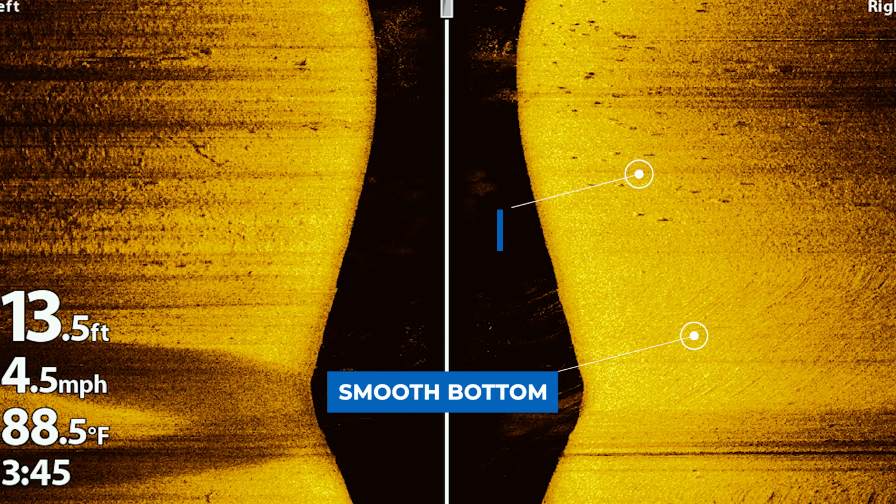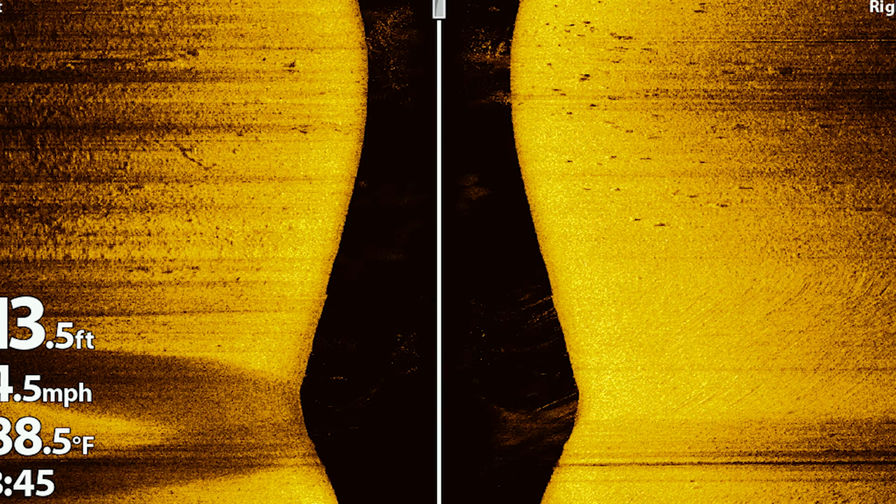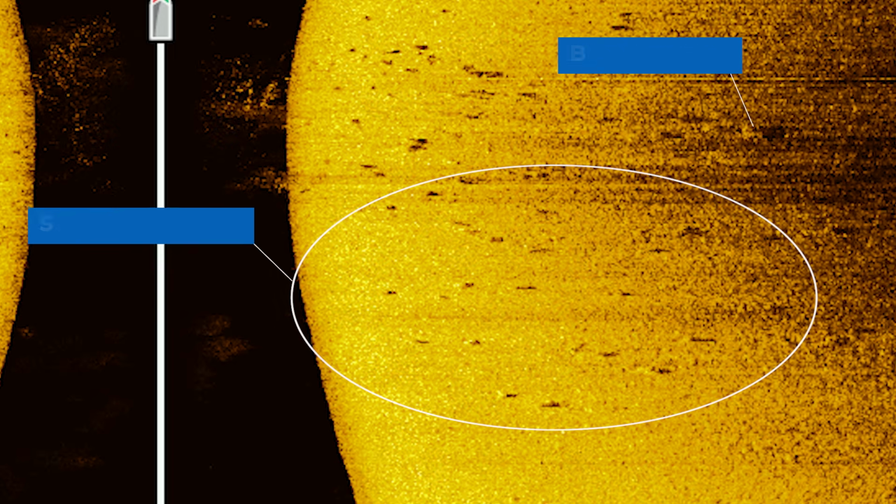Just above that smooth bottom section, you can see several little black dots. They're not uniformly spread out like you would think a rock formation would create. Instead, they're just kind of scattered across this brighter bottom in almost random positions. Whenever you have a smooth bottom area, and then you start seeing these small black grains of rice or black dots on the screen that are not really tightly grouped together, they're just kind of spread out somewhat randomly across the screen, usually these are fish.